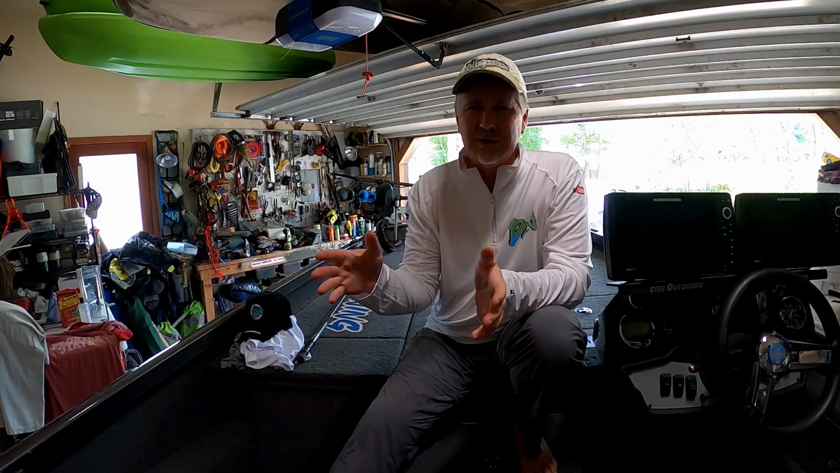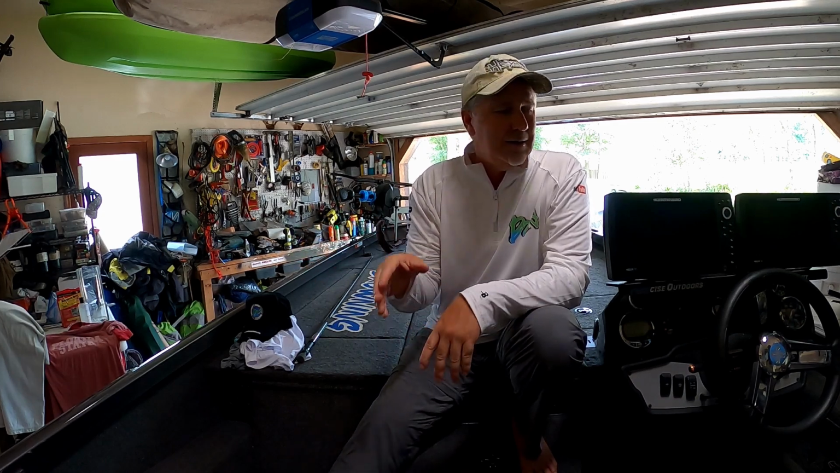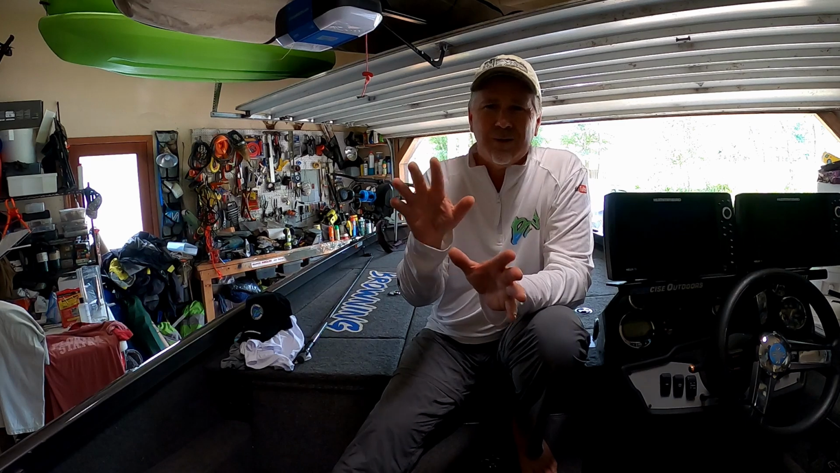I can see fish good at 60 and 65 feet, so I'm usually running right around in that area. My sensitivity and my contrast, I just tweak them just a little bit, just so I have the color that I like to see. I like to use that amber color. That's my favorite, but a lot of the different colors work.